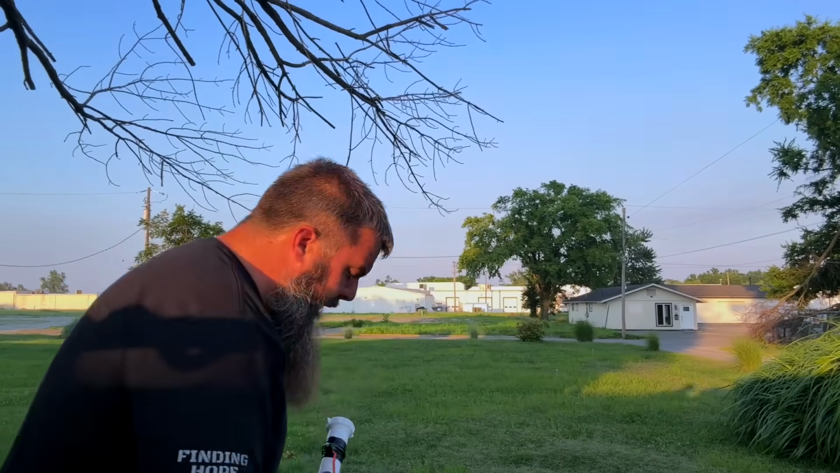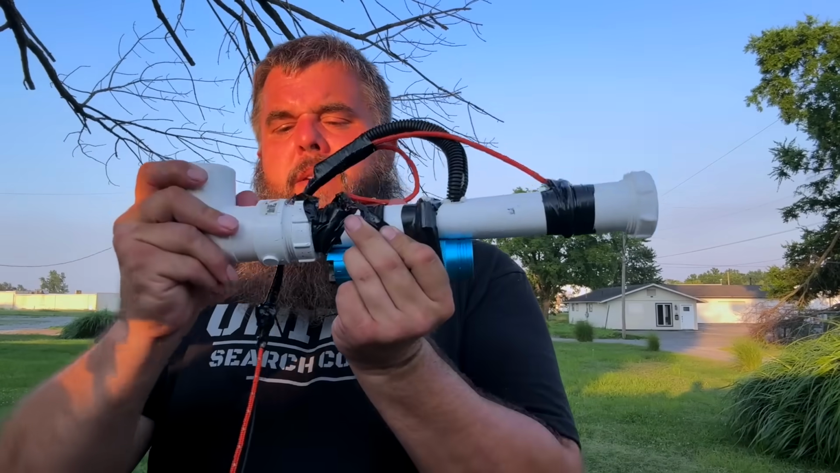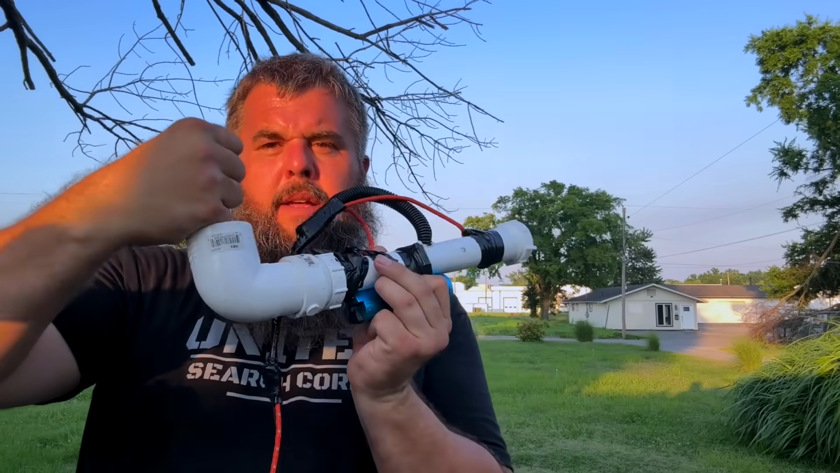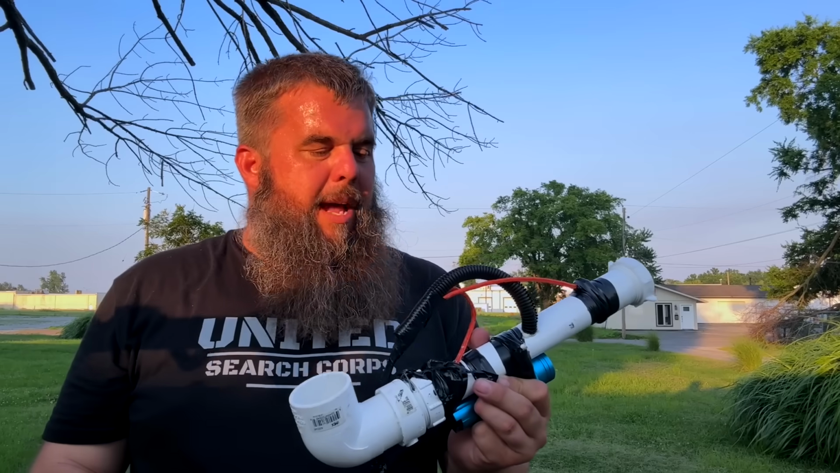There's a 90 street L that I put on here, and I could put a pipe and sit there and scan with it up on top. I just think it's really neat. It's a really neat contraption.